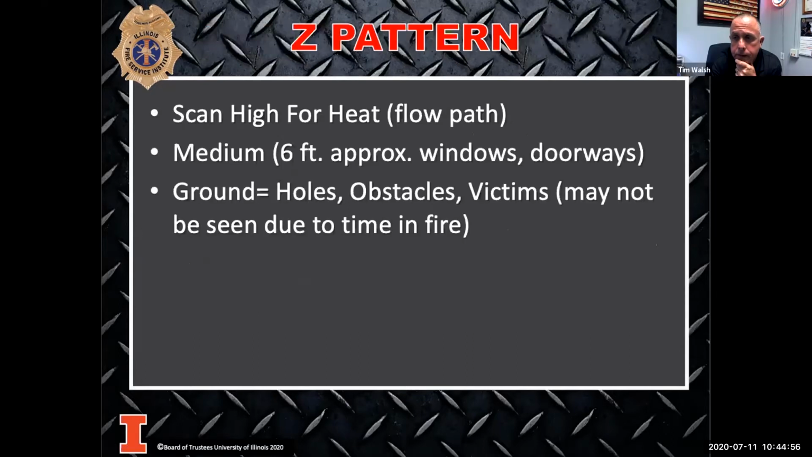Okay. So think again about how we're scanning. I want to see those Z patterns when you're scanning those rooms. The officer does it, then the firefighter does it. There are a lot of different ways as the officer that I can connect that camera to me. We don't recommend you keep the camera in your hand at all times because that takes away your ability to be able to use your hands.